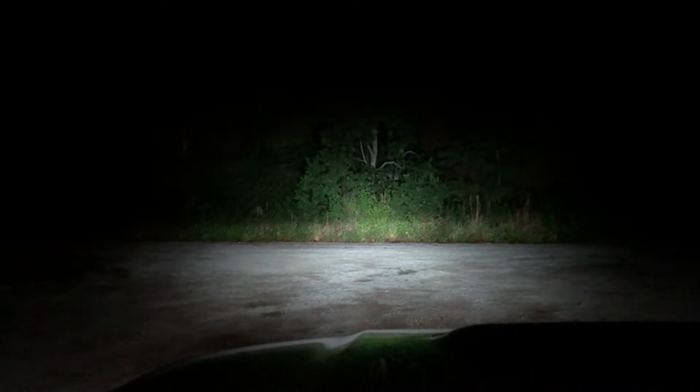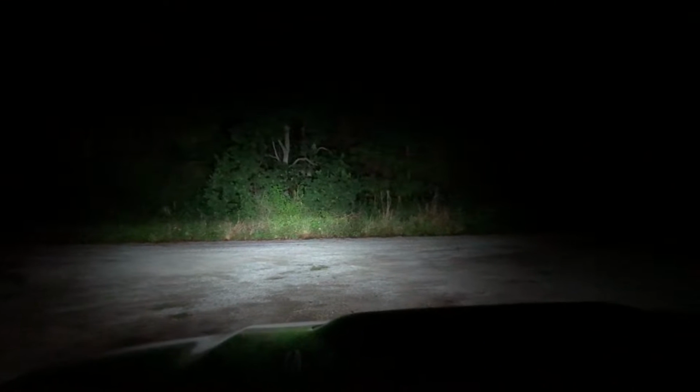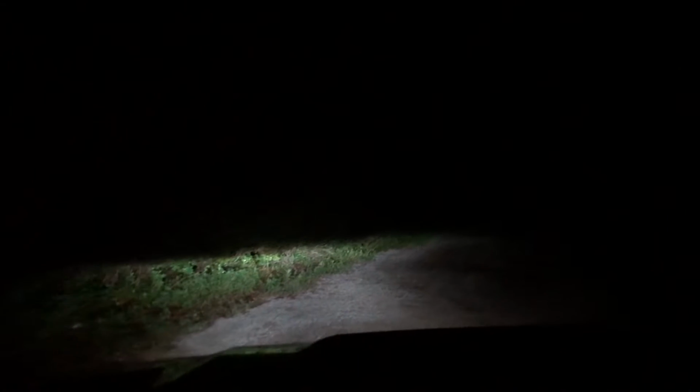So we'll turn on the highs again. Yeah, that's pretty bright. So I definitely recommend these lights. They fit perfect. The quality was amazing. They're cheap, they're under $60 actually. Super easy plug and play, no drilling, no nothing, just plugs right into your factory harness.